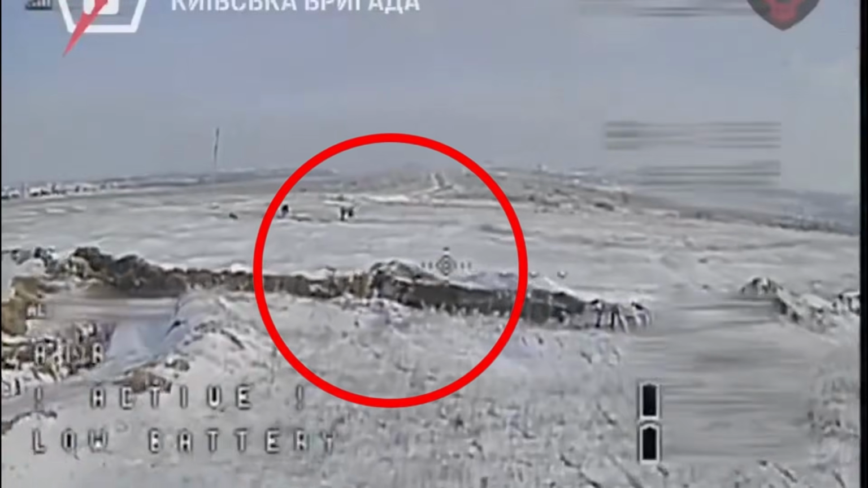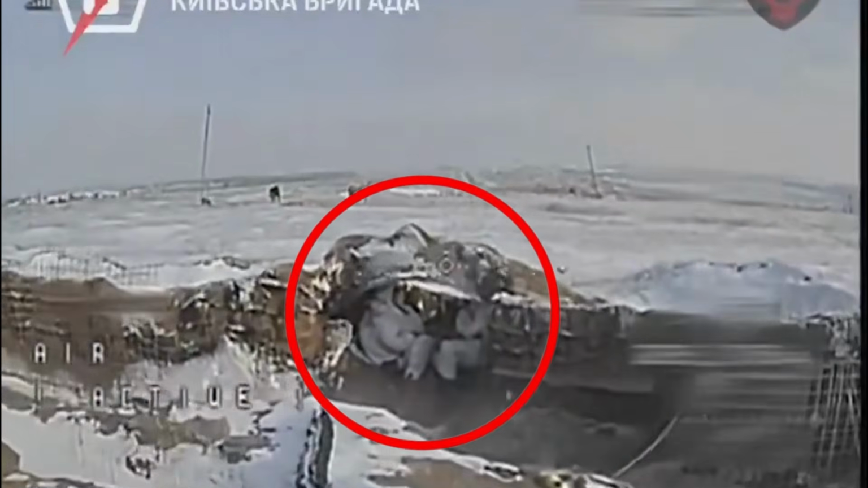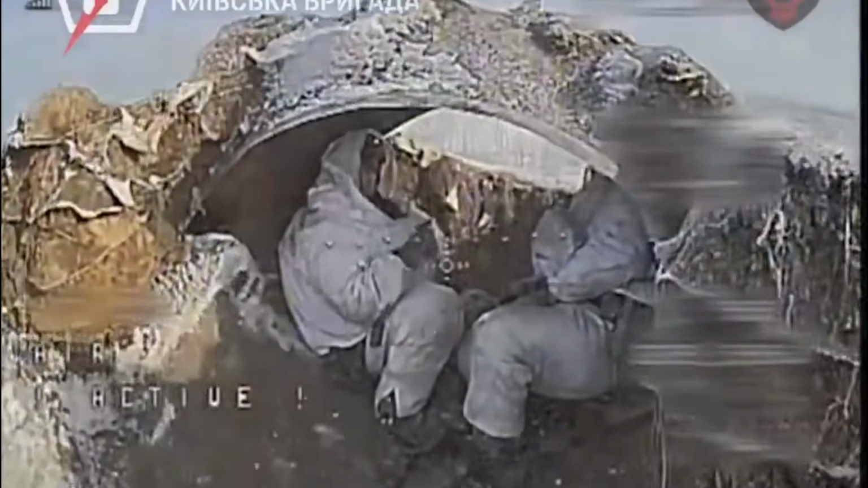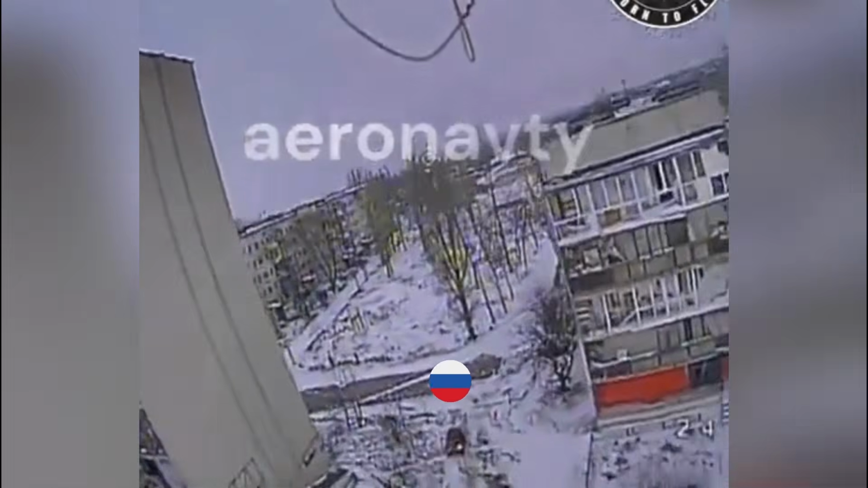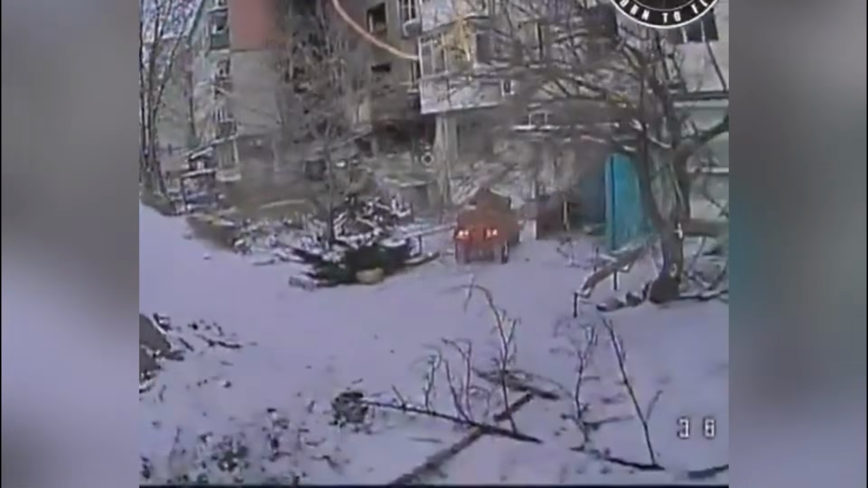A Ukrainian attack drone entered a Russian trench and detected 2 soldiers inside. The drone engaged the position before the soldiers could fully respond. A Ukrainian FPV drone engaged a Russian soldier as he attempted to park his ATV in the Pok's direction, reaching him in an exposed position and stopping further movement.